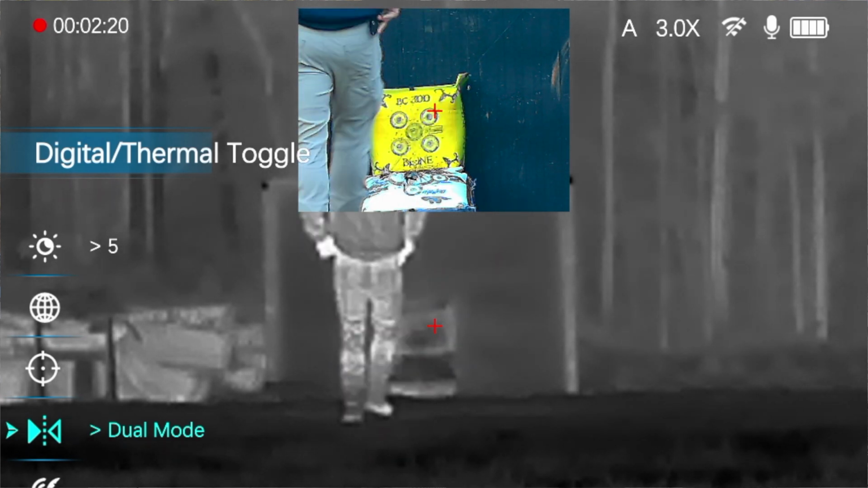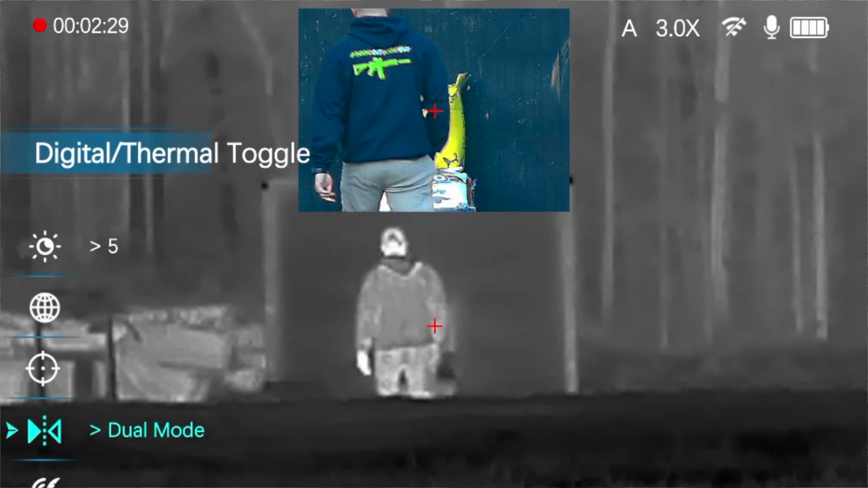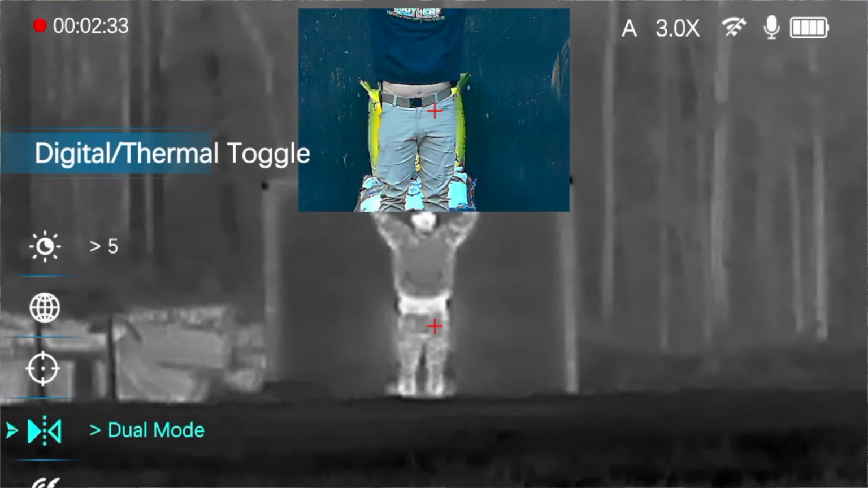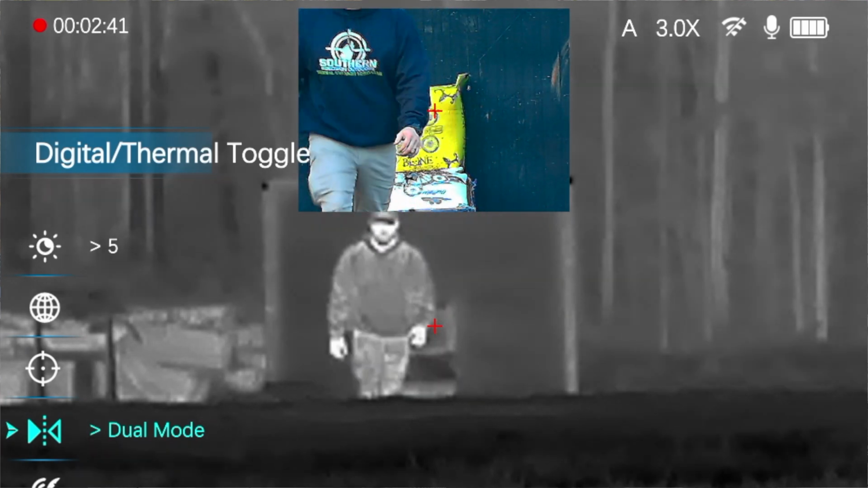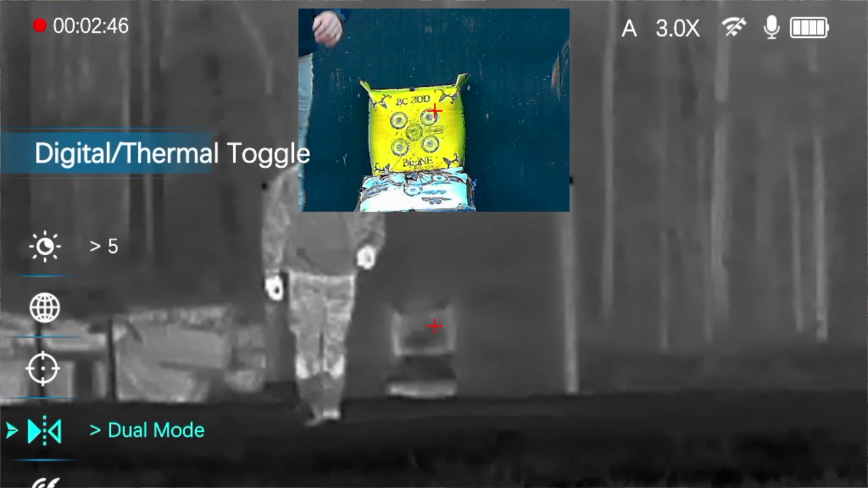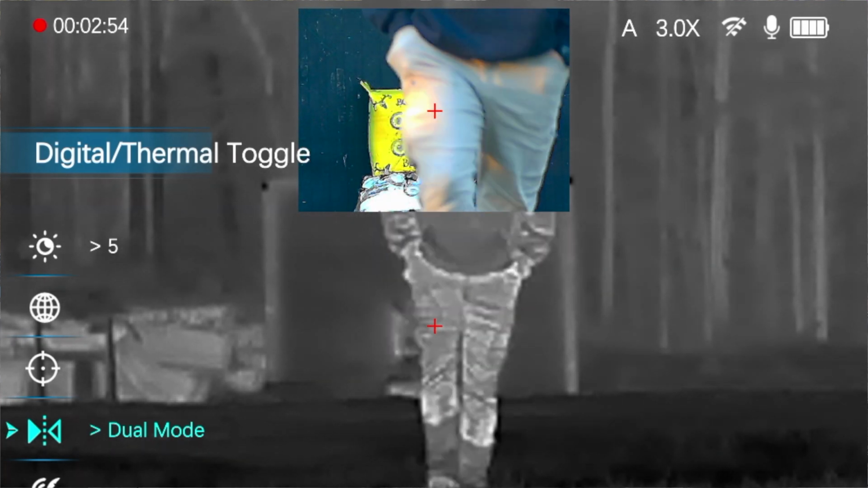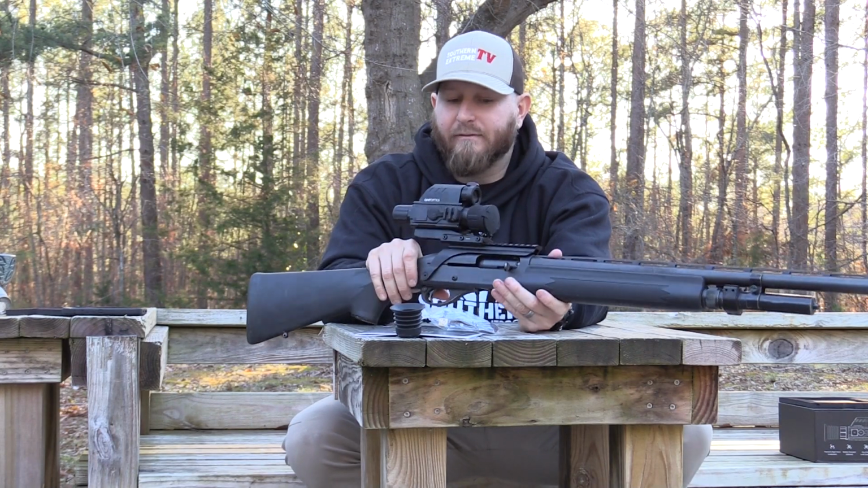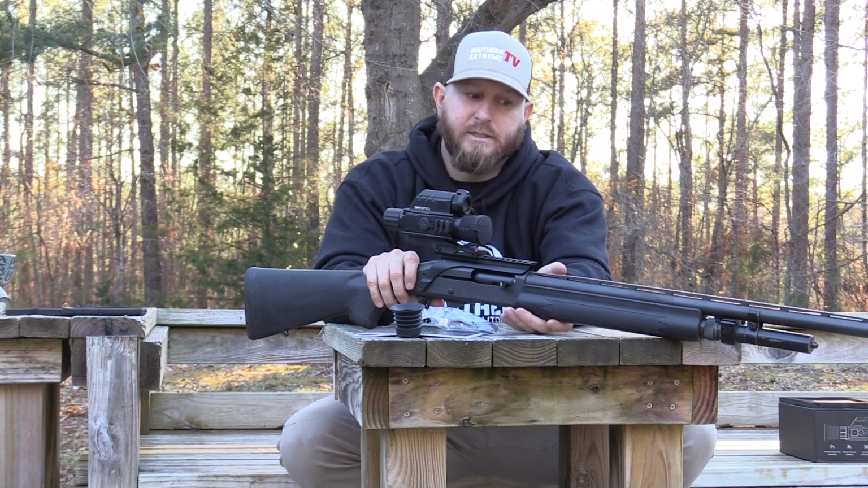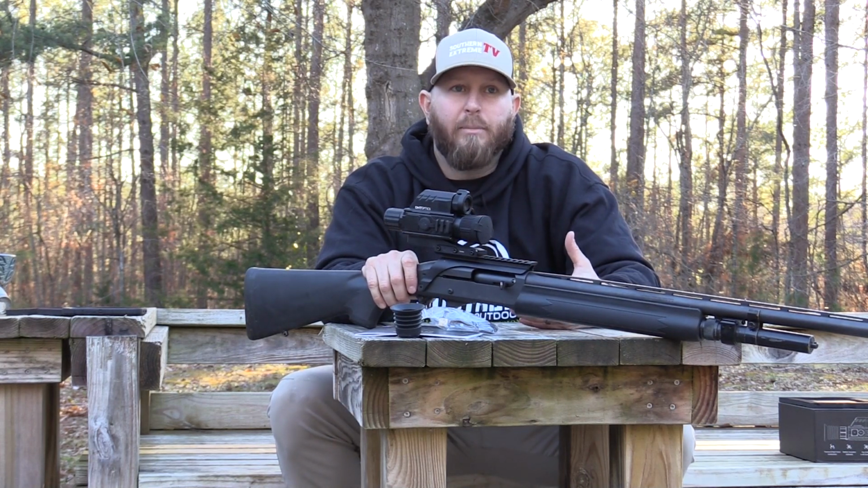I have been searching and searching for a very, very long time for a thermal optic that just fits the bill to be put on a shotgun. It's something that you don't see hardly any on YouTube. You don't see a lot of it in the marketing industry for thermal optics, but it's something that I've been trying to find for a very long period of time, because where we live is a very non-field-positive area.